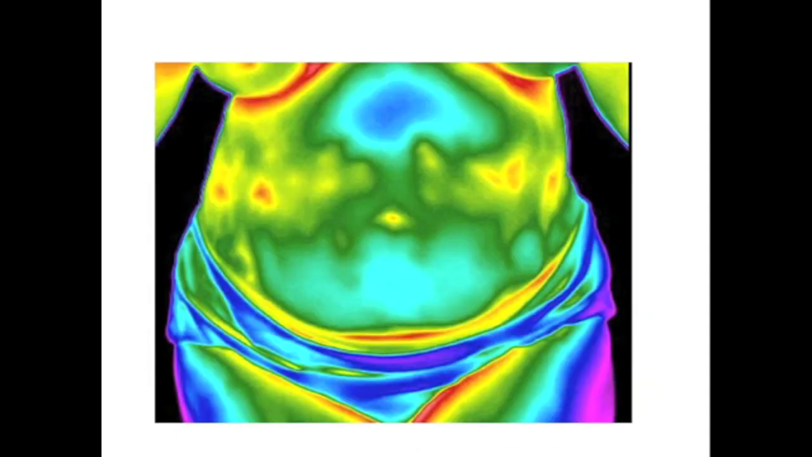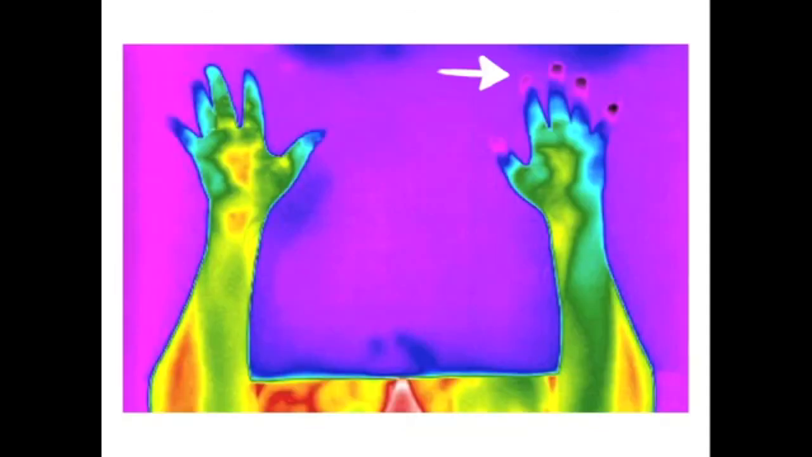This is another abdomen picture with focal heat abnormalities. Notice the red areas. Look well to the well points. The left hand well points are all very, very hypothermic, meaning cold. Also look at the opposite hand with excess heat in it. What would you do here?